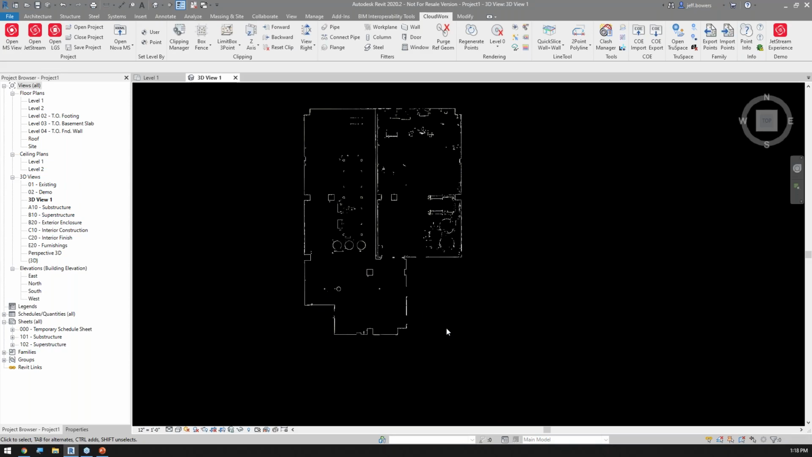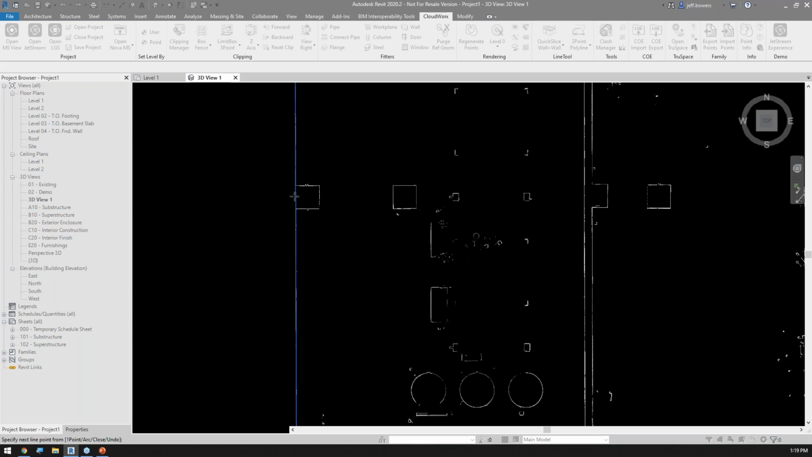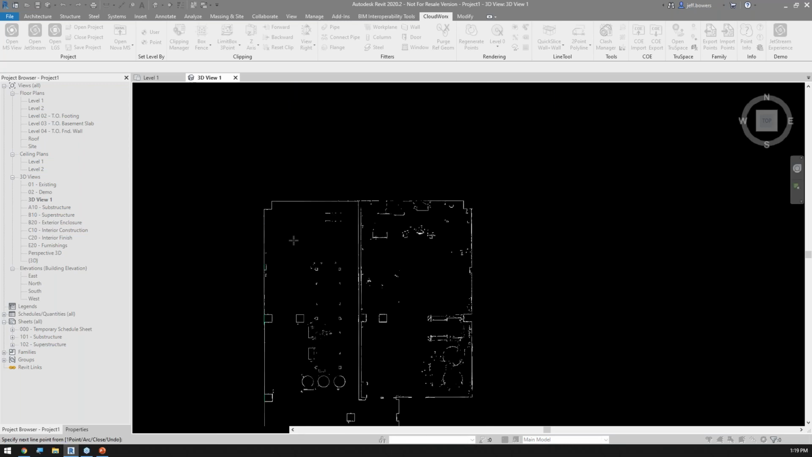Now, here's where some people go, oh, well, there are no polylines, Jeff. Oh, watch. I'm going to come in here. I can do a 2-point polyline, or I can do a single point. I like doing 2-point simply because I can pick close to the points here, pick close to the points here, and you'll notice that it best fit that polyline to my points between where I pick.